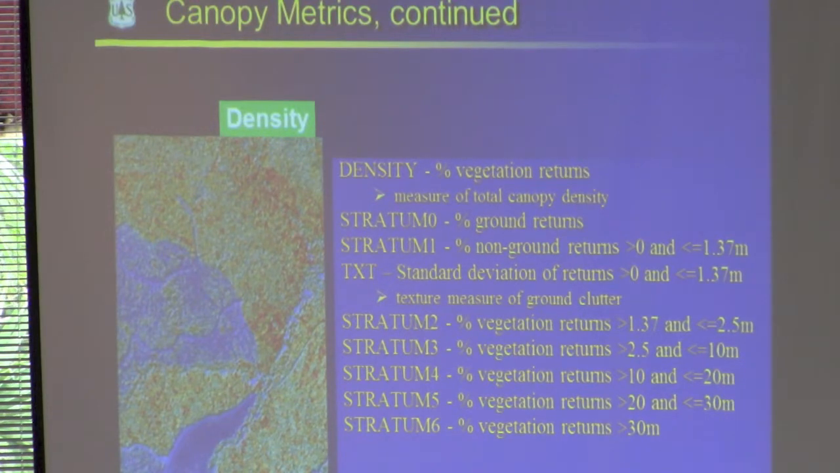And then here are these density metrics again. The strata that I just named, so there's a total canopy density of the whole canopy profile above some threshold. Usually I define that as breast height. And then these different strata. And then here's another one, texture. So just the standard, rather than the proportion, this is the standard deviation of returns within this understory height strata. I haven't found it to be very useful actually for any of my models so far.